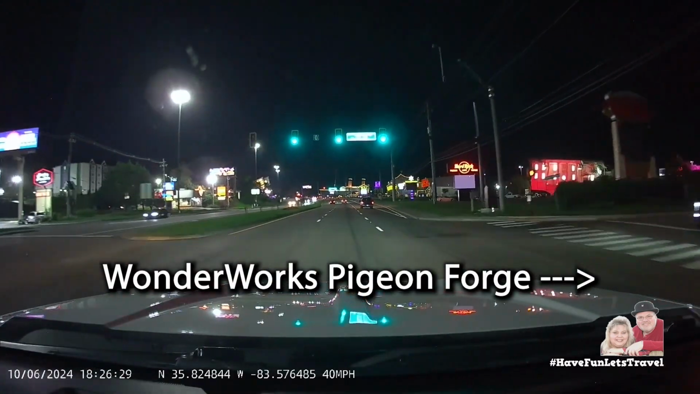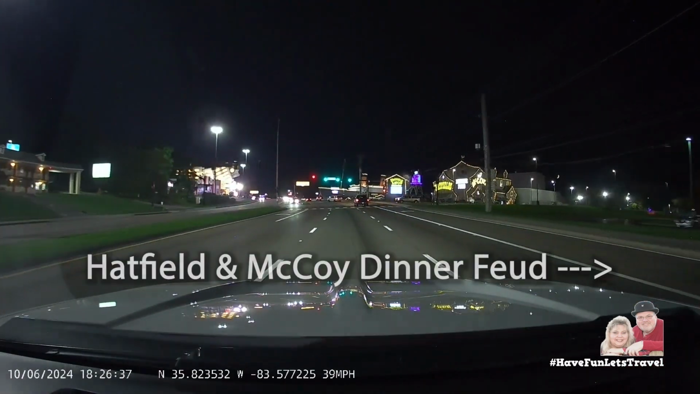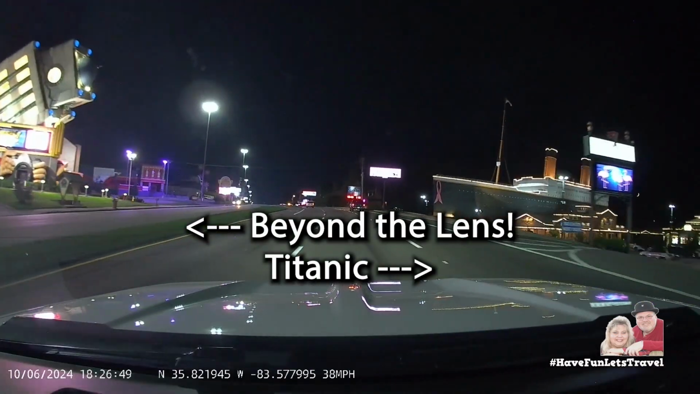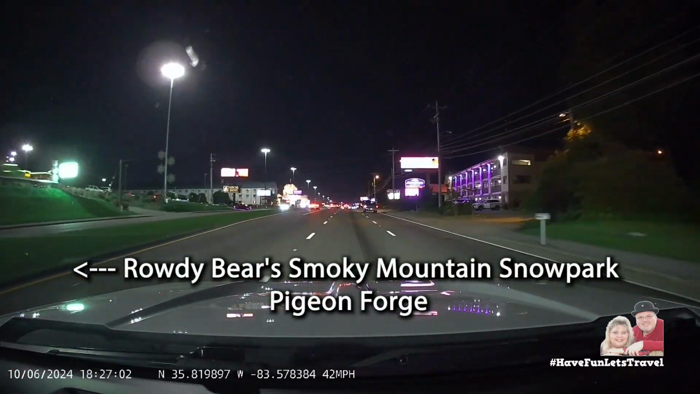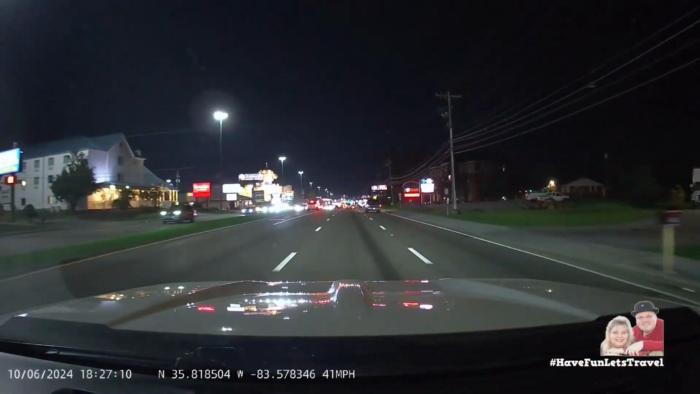The first thing you'll see is Wonderworks, then Hatfield and McCoy Dinner Feud Theater, Beyond the Lens, and then the Titanic Museum. Next comes Rowdy Bear Smoky Mountain Snow Park and the Hollywood Wax Museum.